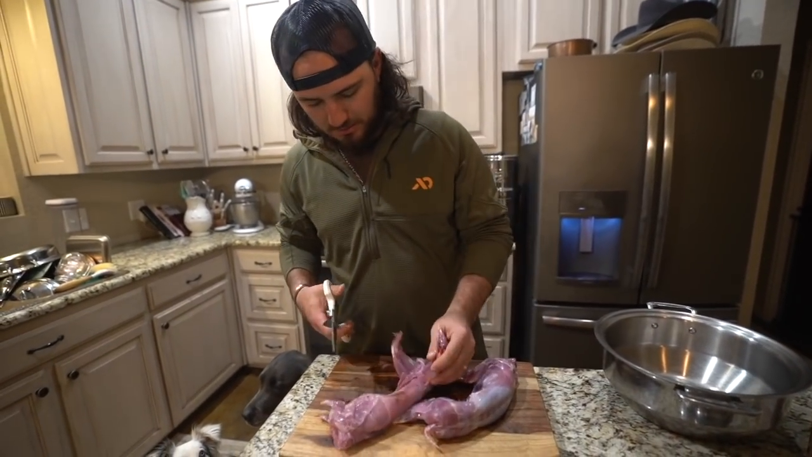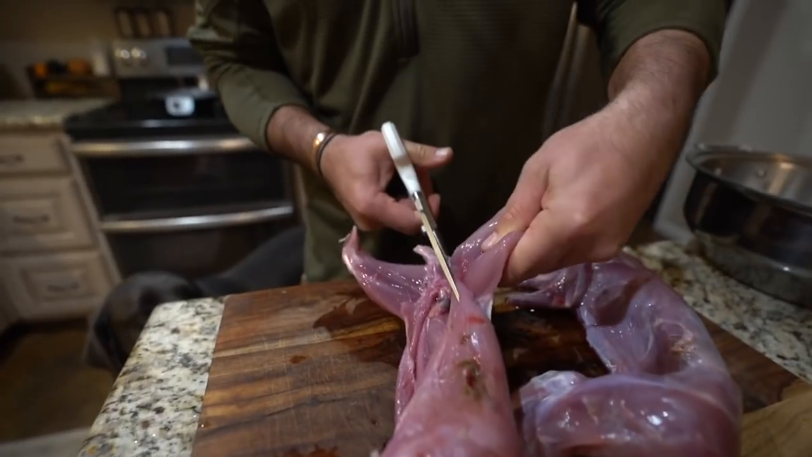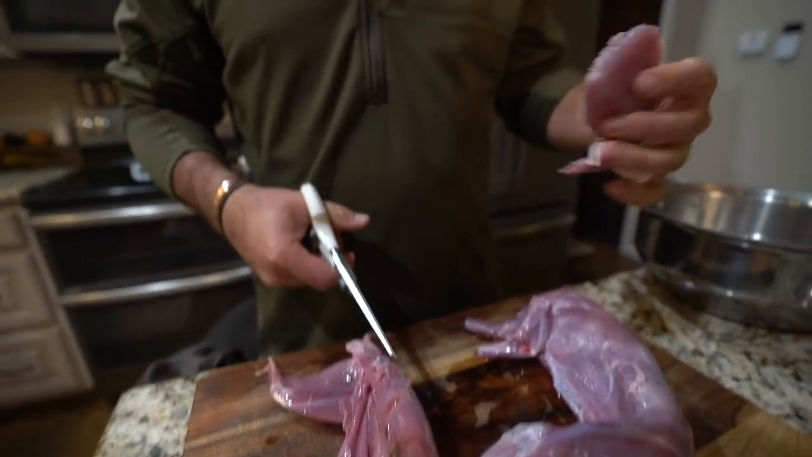All right, guys, so I got the rabbits all cleaned up. Use some kitchen shears, and we are going to break this rabbit down into quarters and put it in our crock pot.